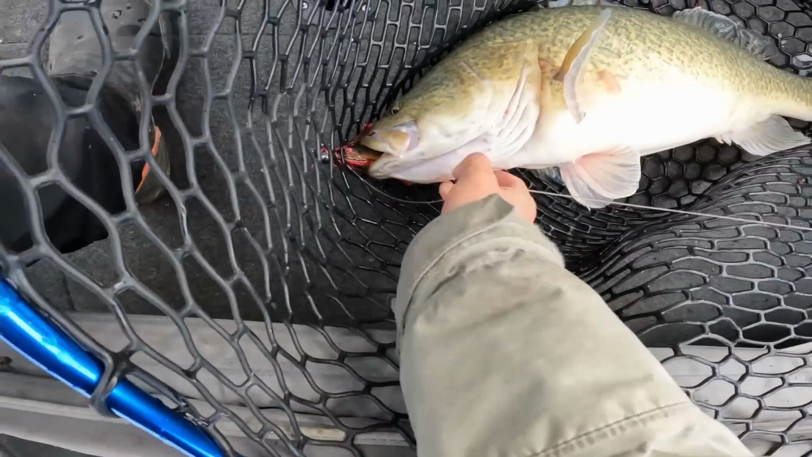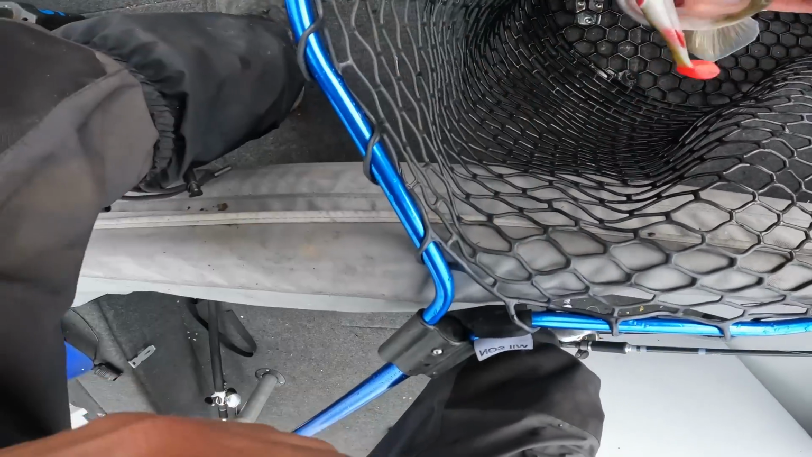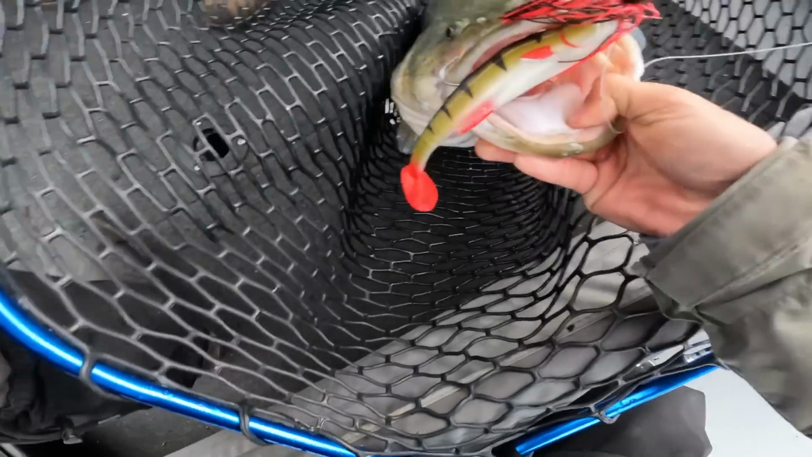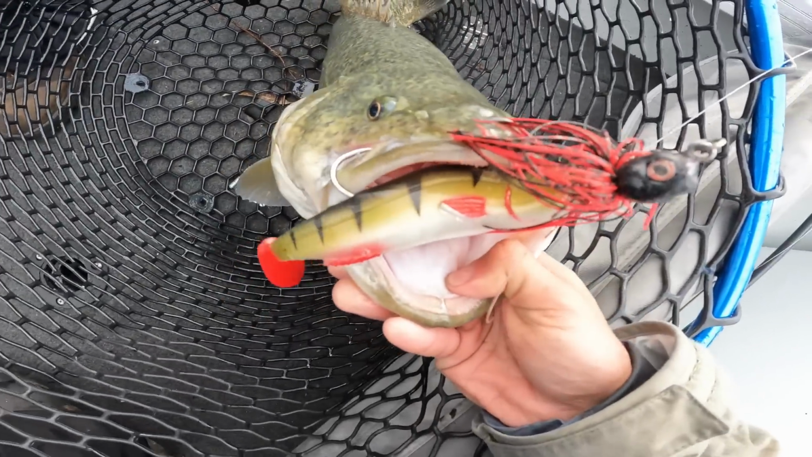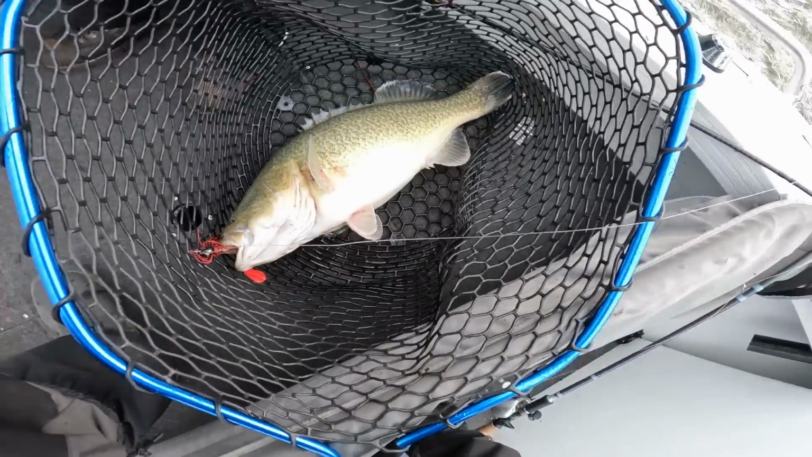On the spin right. The spin right swim jig with one of those 9-inch Sicarios. Pinned him. Awesome.